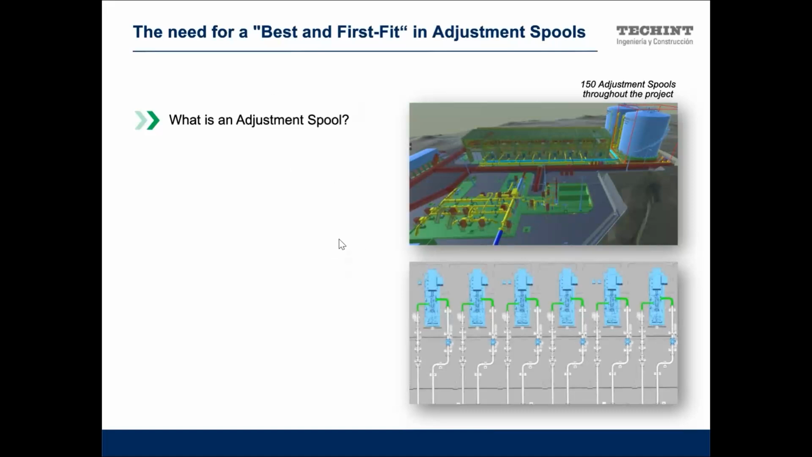It is the last spool that connects a line of already erected spools with one piece of equipment, a pump, filter, a valve, any fixed equipment. This last spool, the green one, needs to be really precise, because you need to be sure that no liquid will leak after the erection.